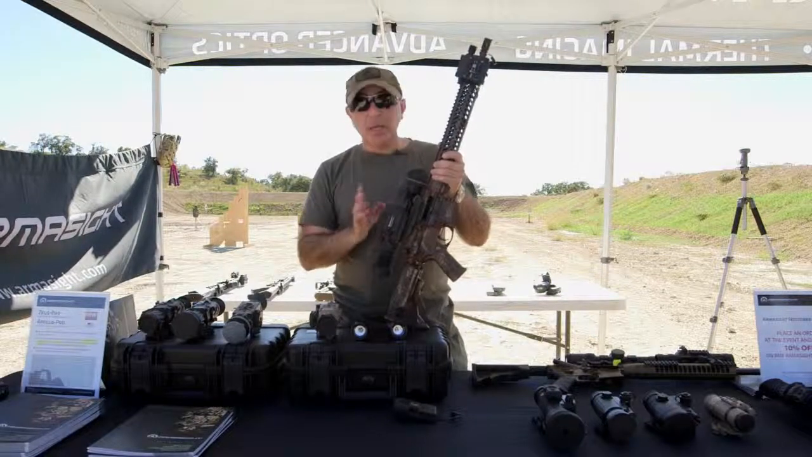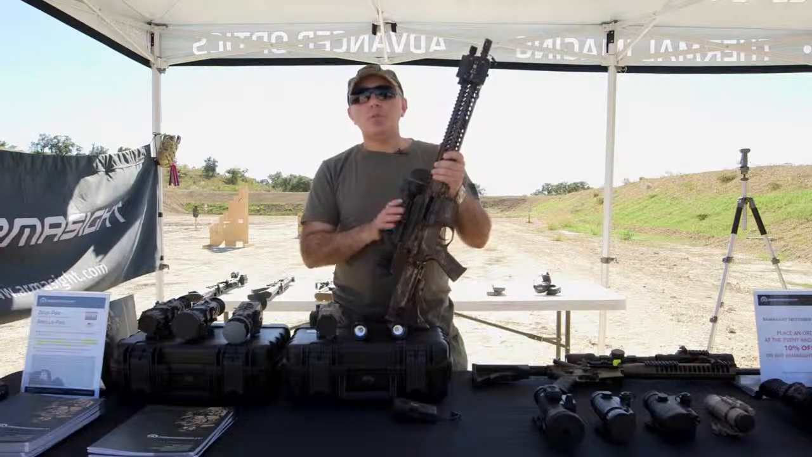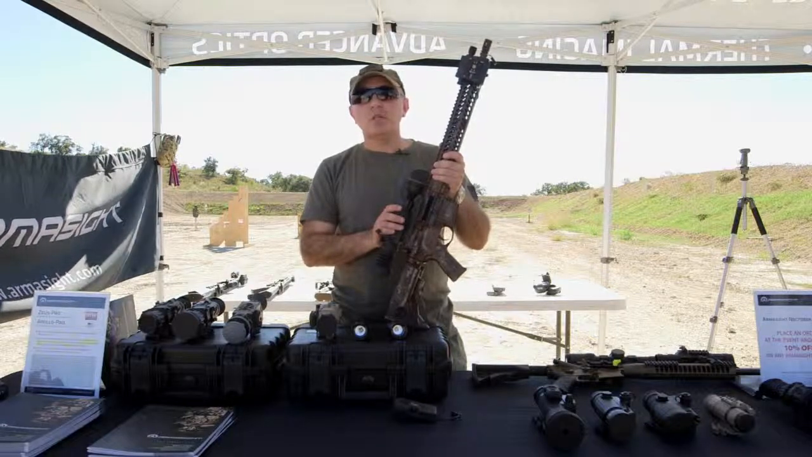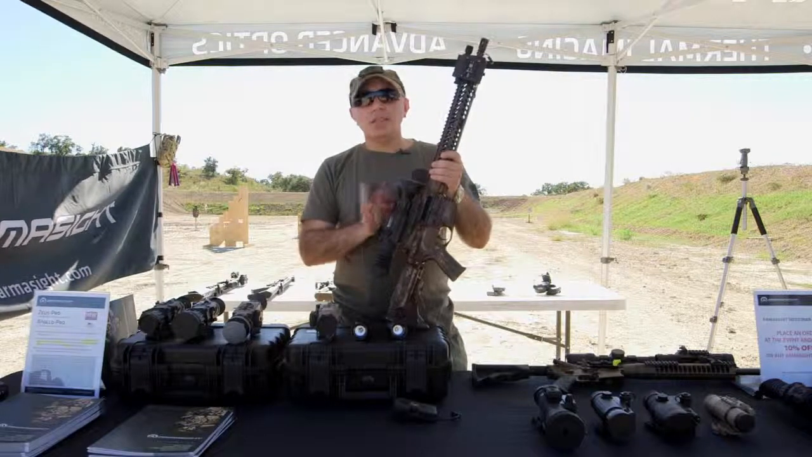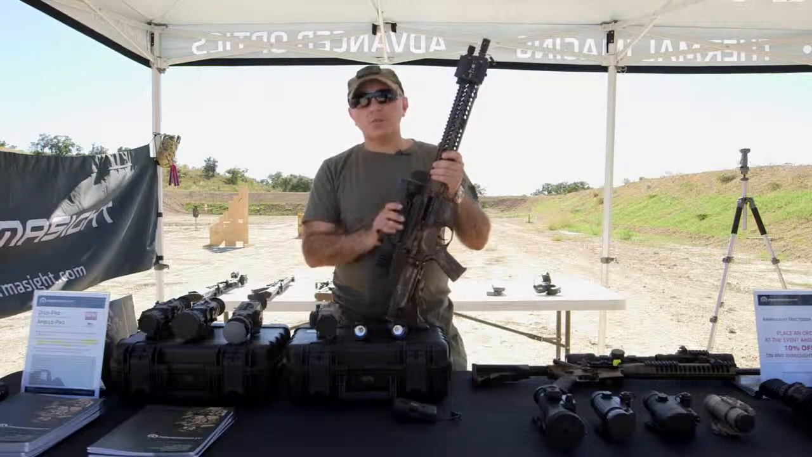Now, the beauty of using thermal weapon sights is that you don't have to use it only for nighttime or daytime. It can work either way. It can be used during the day or during the night, because for the thermal system versus night vision, the light does not make any difference. The thermal system picks up the heat signature, and that's what you're looking for.